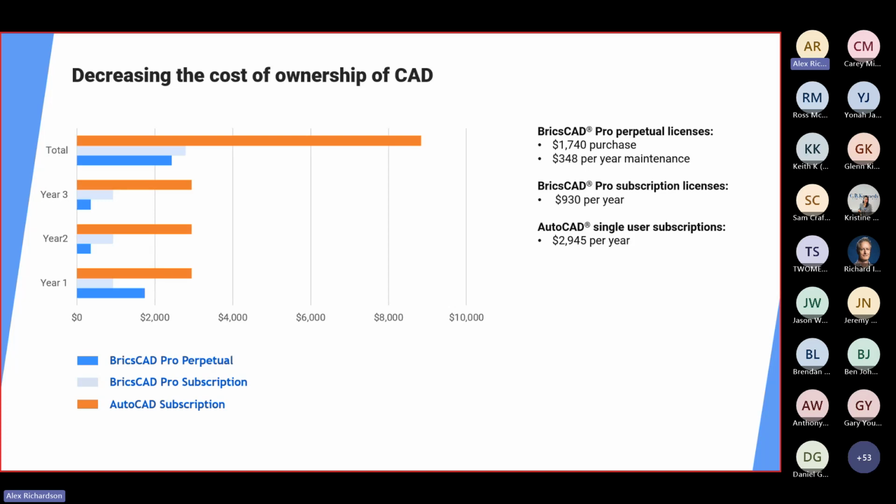And the fact that BricsCAD products are available as a shareable network license makes the cost even more attractive, as you can share among different CAD users in your organization. So the cost of ownership is significantly lower. It's fully compatible with your legacy DWG tools, as we saw Sean showing, and it also offers an upgrade to a whole new level of capability.